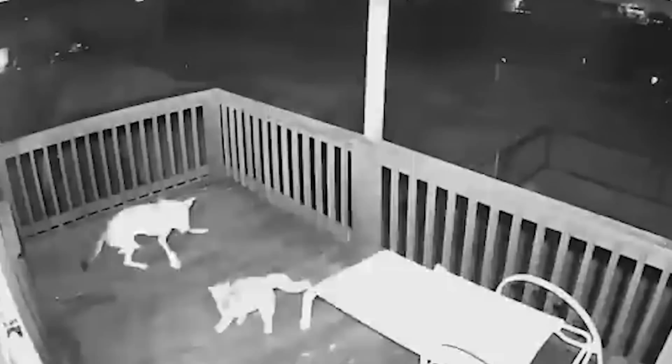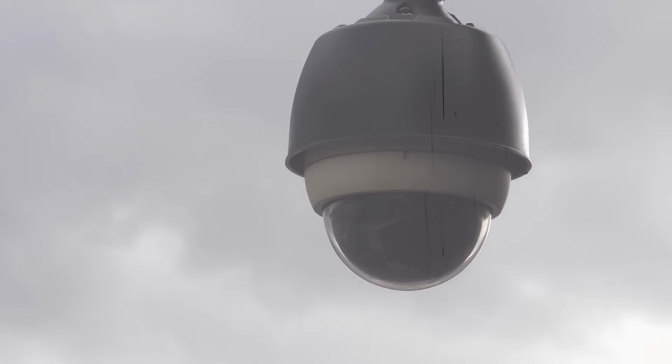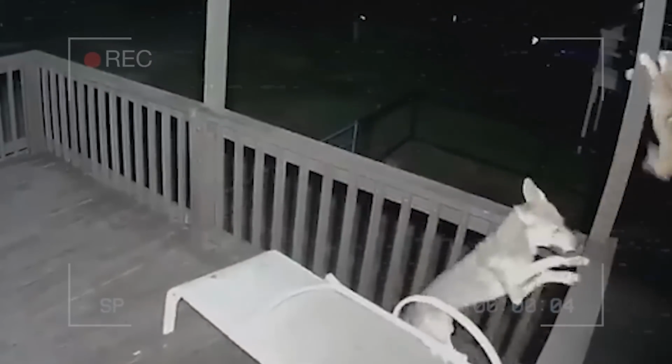Cat's daring escape from coyote's jaws. A hair-raising encounter between a curious cat and a sneaky coyote was captured on camera, leaving residents of a Texas town on high alert. Tony Gray's home security system recorded the intense face-off on his Surfside Beach porch early Thursday morning. The footage shows the cat, desperate to get away from the wild predator, dashing around the porch in a panic. The coyote, its eyes fixed on its prey, stalks the feline with menacing intent.